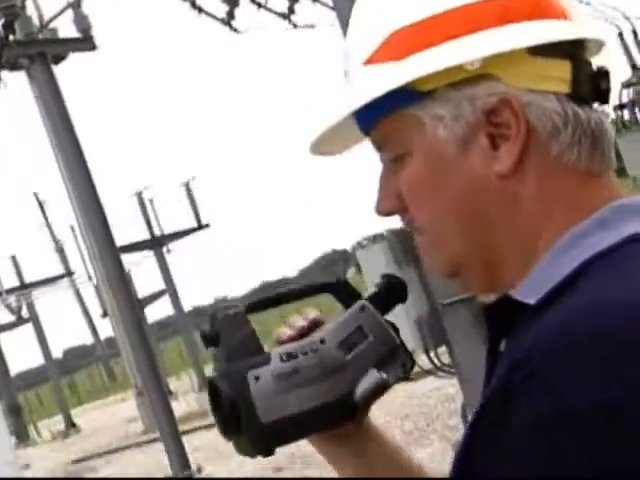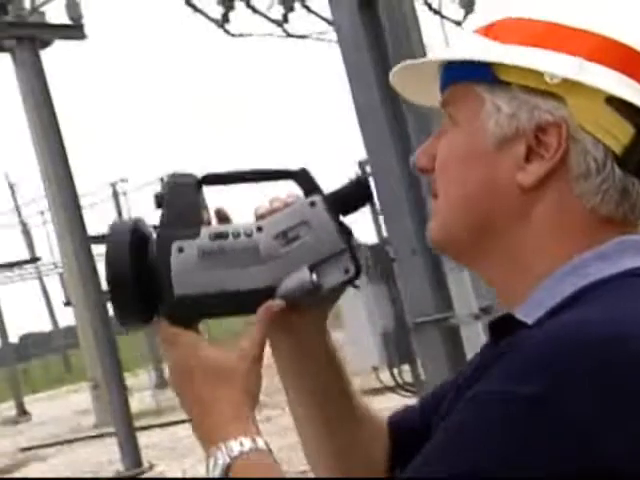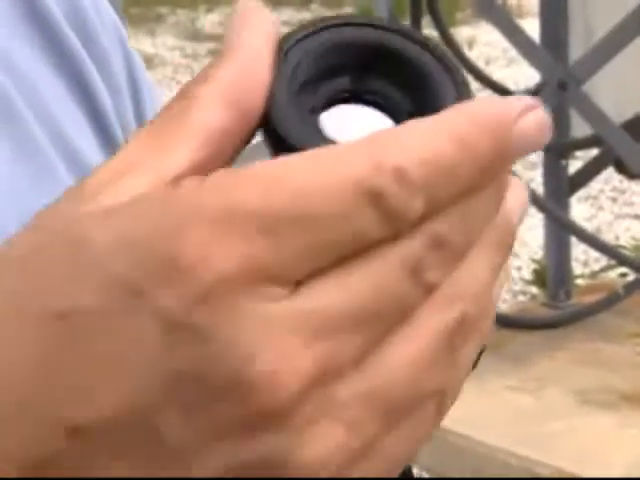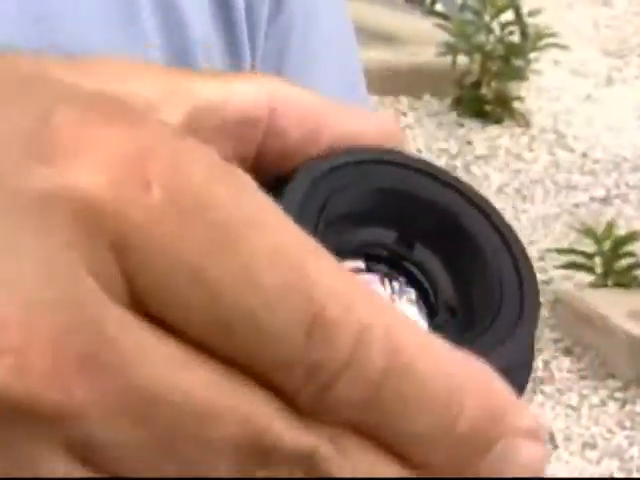Flir Systems makes a complete suite of lenses for both their P-series cameras and the E-series cameras. The lenses are very easy to interchange. When you need to add an additional lens, it just plugs in with a quarter turn, and it's automatically sensed by the cameras.